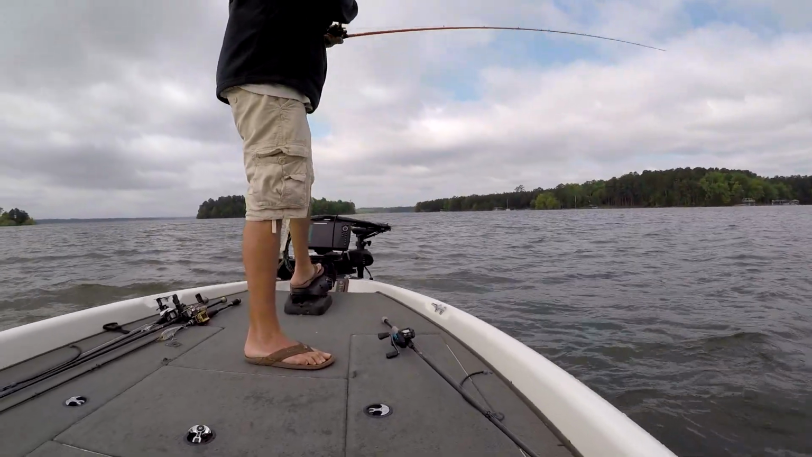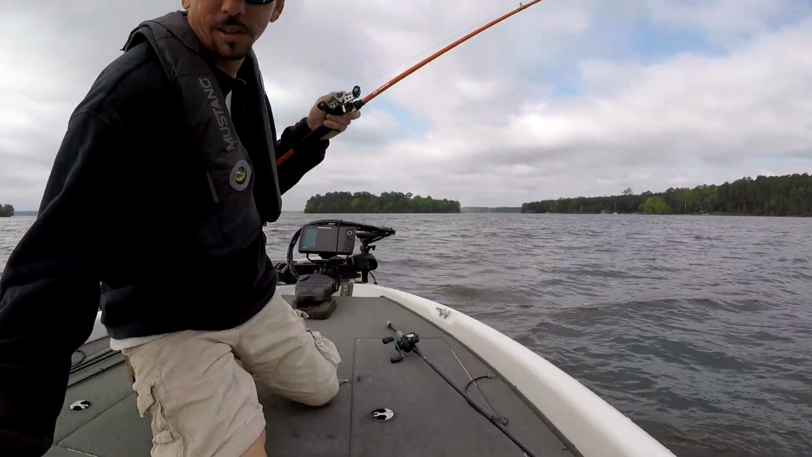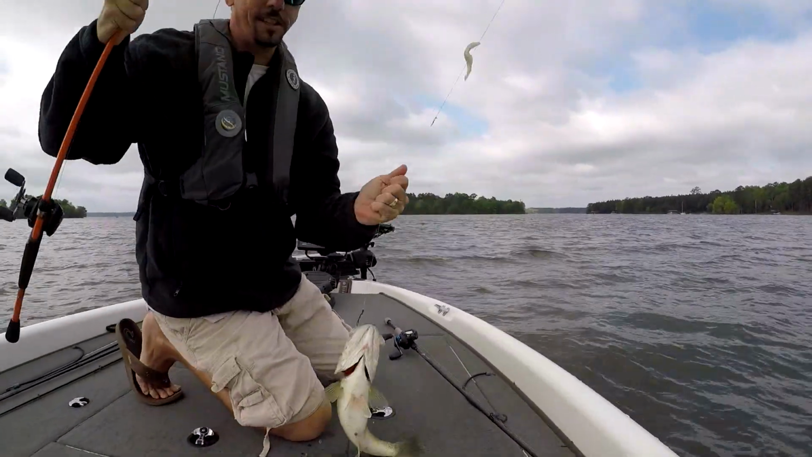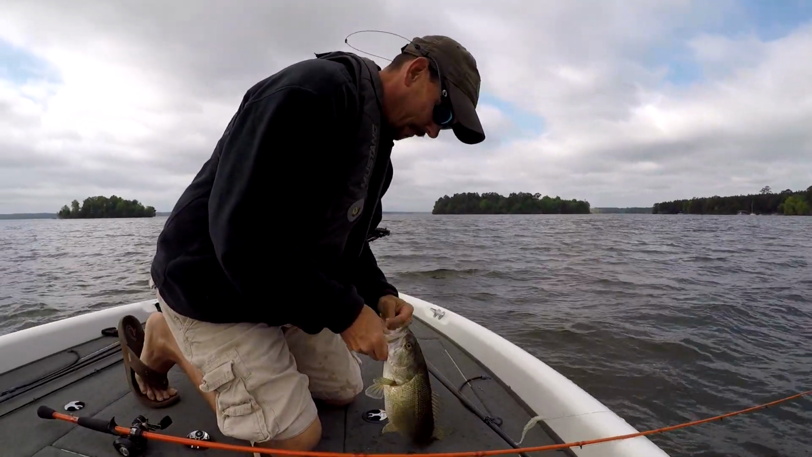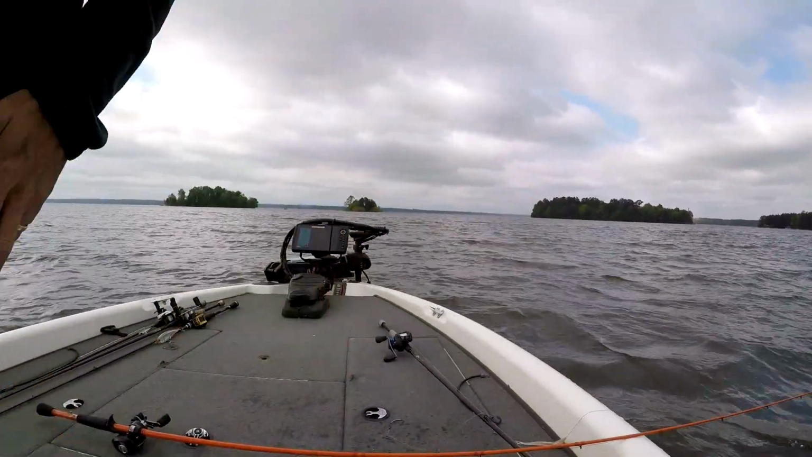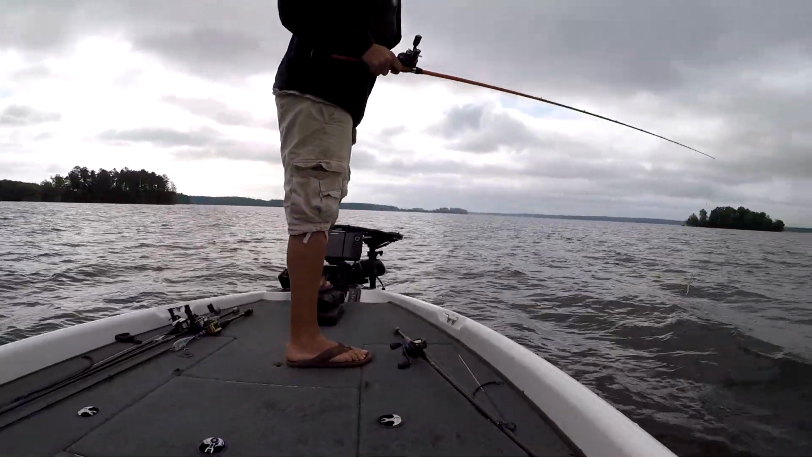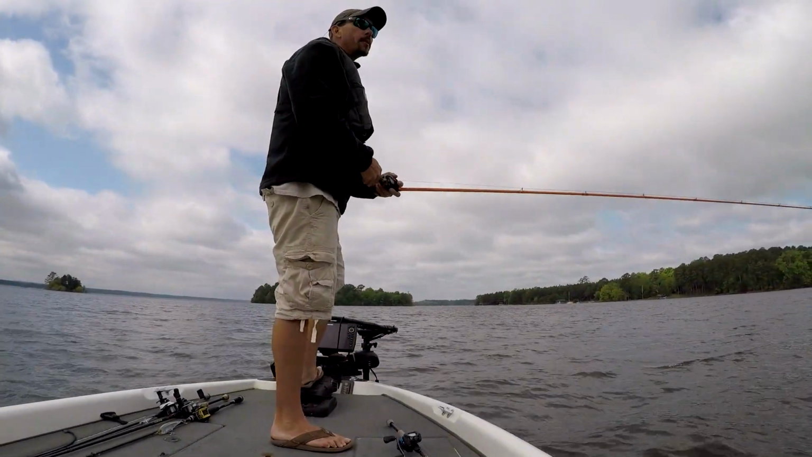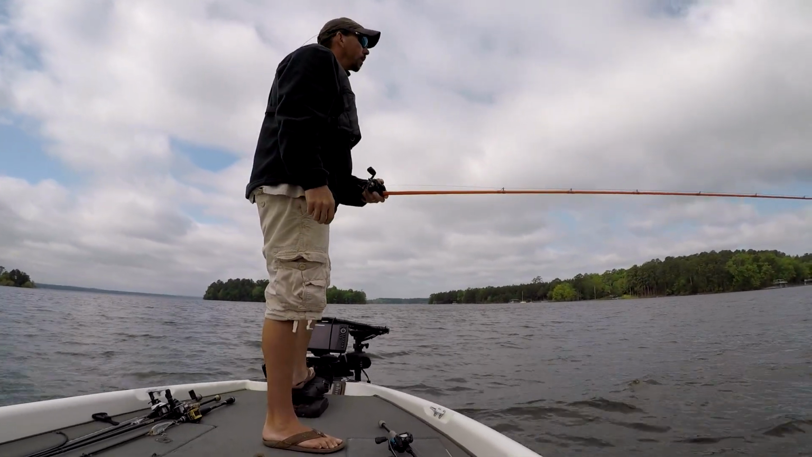Another good largemouth. Man, that's another good fish. I gotta move myself on. Come here. Get in there. Look how fat. Dang, they're pretty fat. Look at that thing. The other one was way bigger. So much fun. Spin it around and try again. Come on, baby.